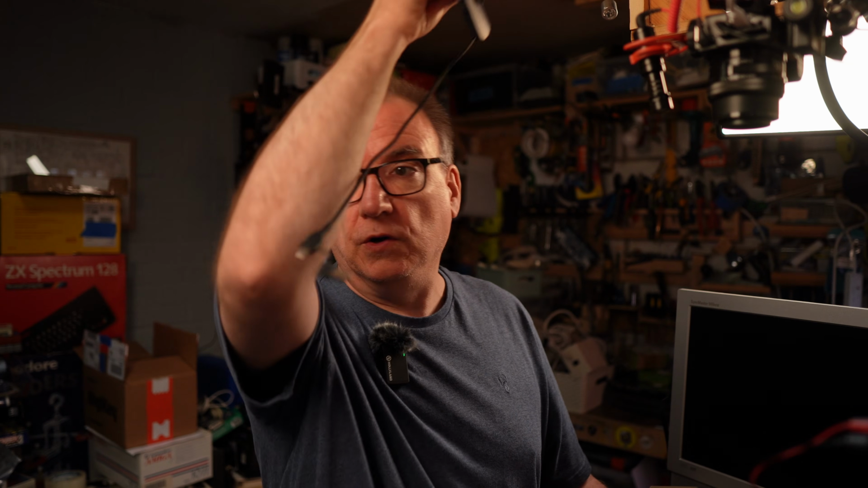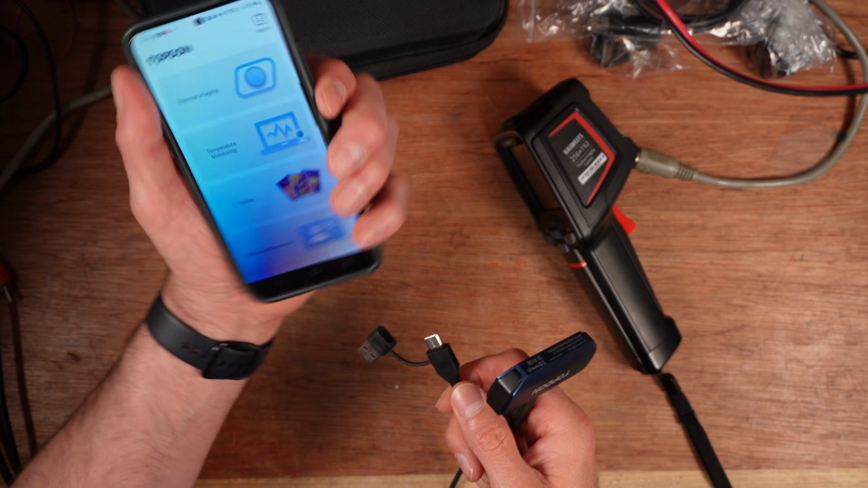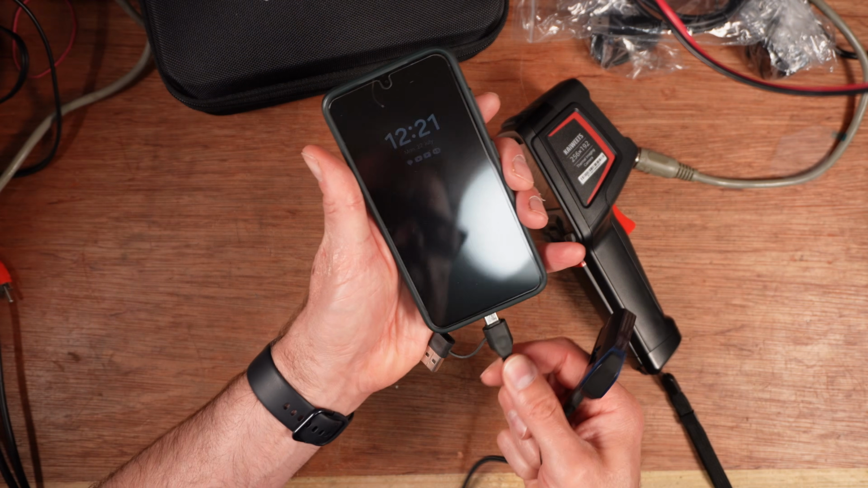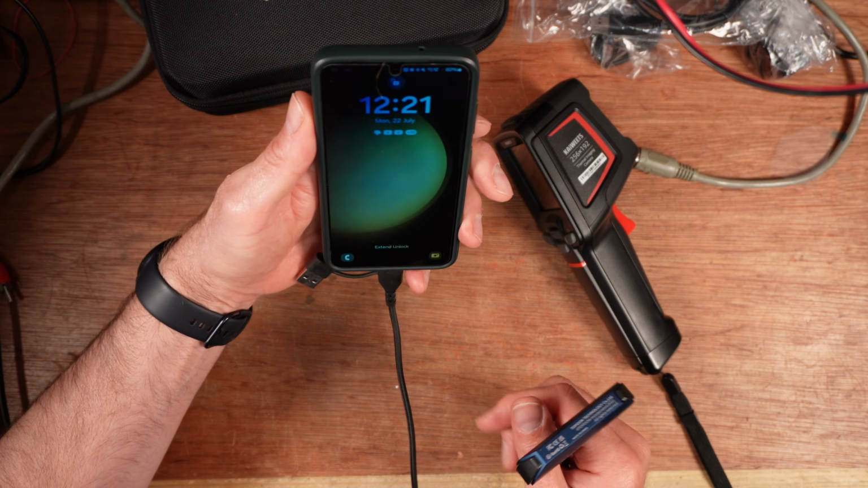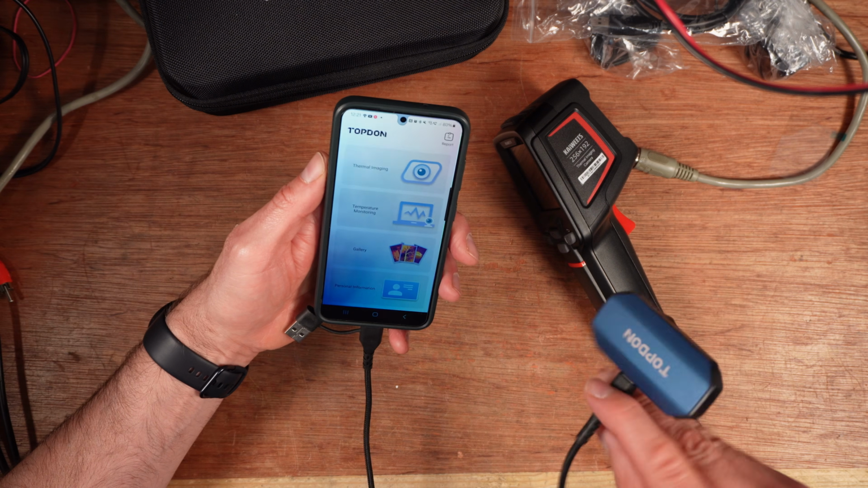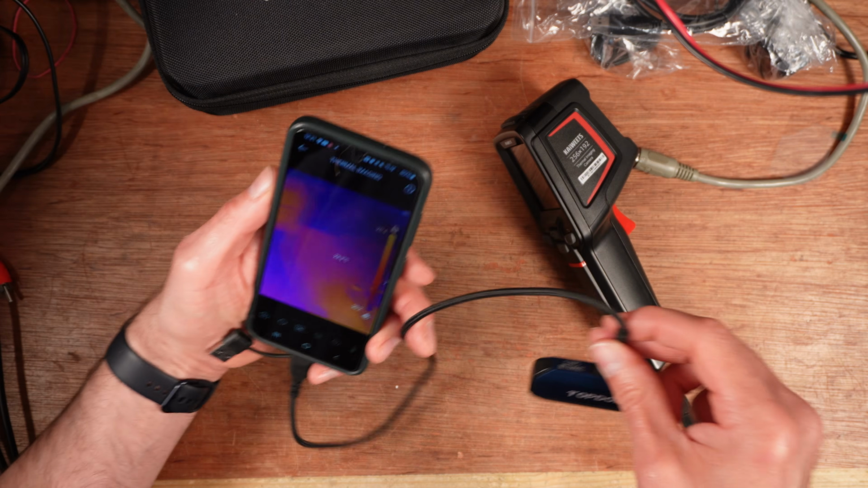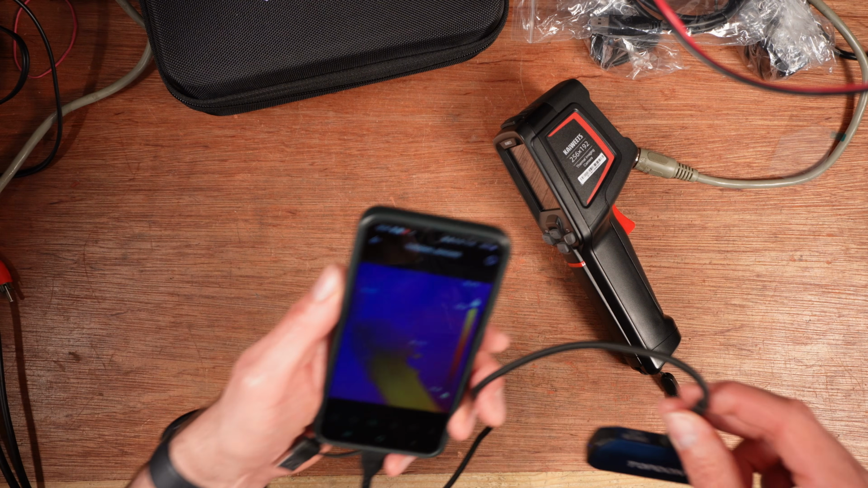But in terms of startup times and how quickly I can get it activated, I have this hooked up above my workbench. I take it down. I have to get my phone. I don't have to have the phone on or anything. You plug it into the phone, and then as long as your phone is unlocked, it will just boot up the software, the Topdon software. Tap that and away I'm going. So it's not too bad, and that works well for me.